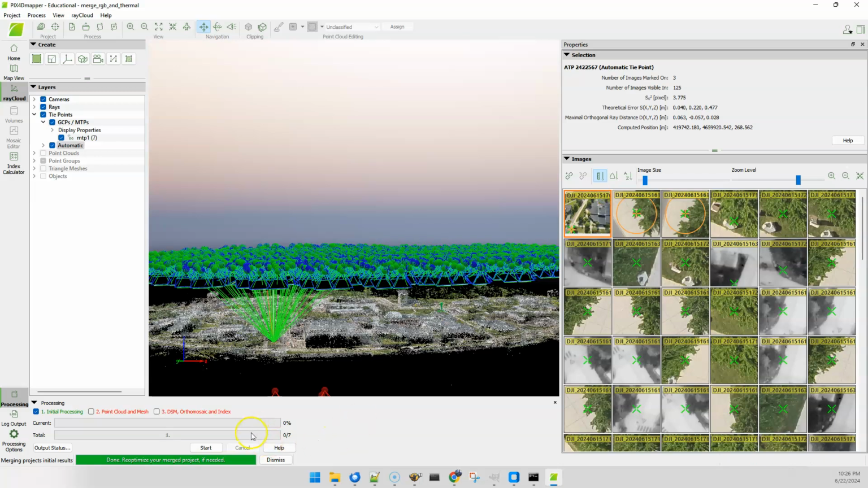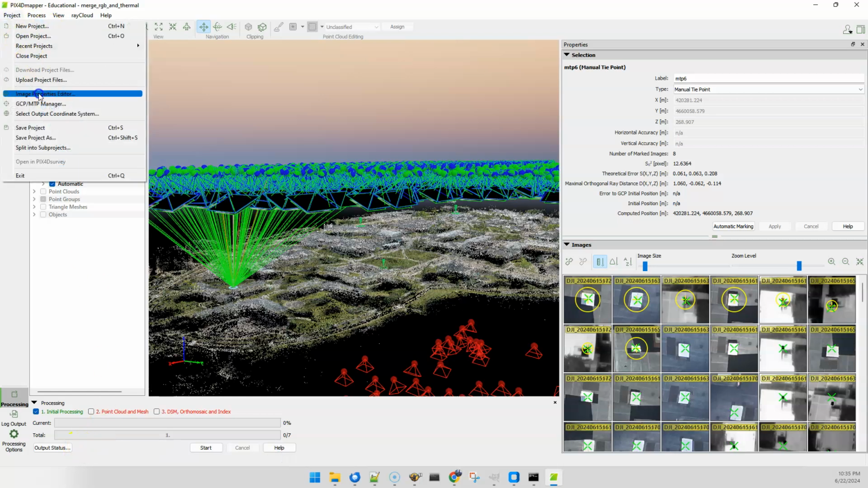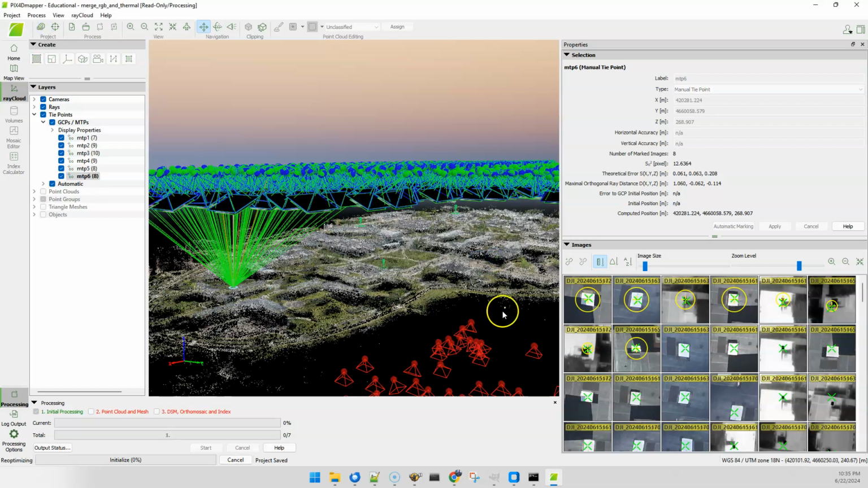So I'll pause the video. I'll create some of those, and then we'll come back before the final render. Okay, so I've got 6 manual tie points. You could add a few more here if you wanted to. I'm satisfied enough with this. So we'll make sure that project is saved, and then re-optimize the project.